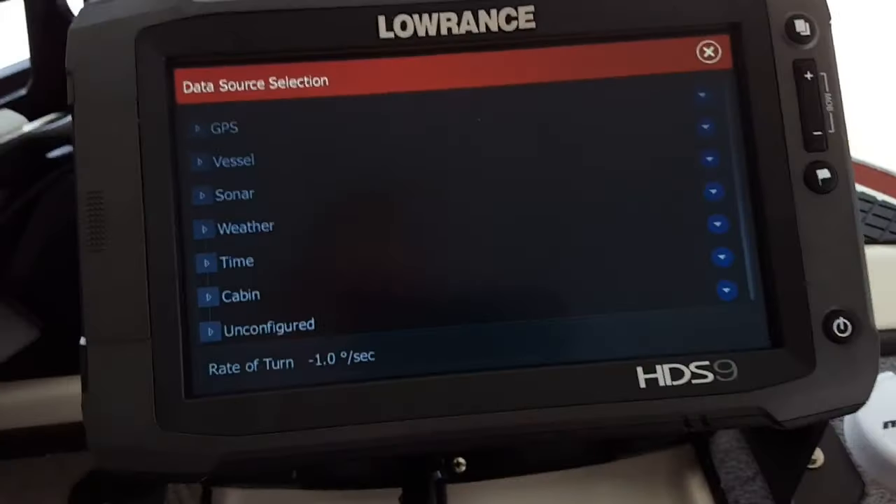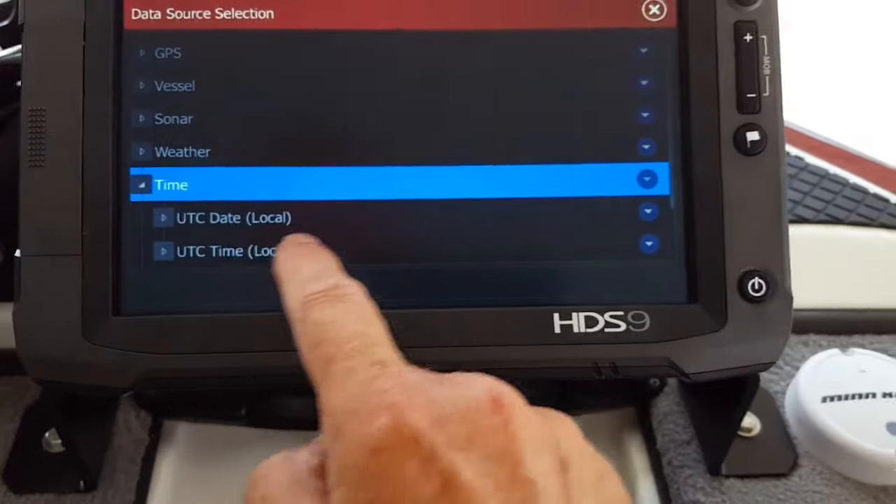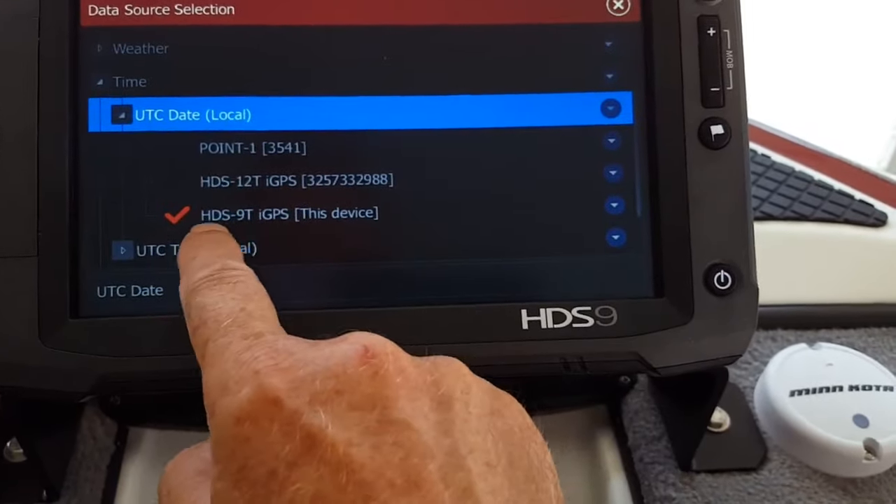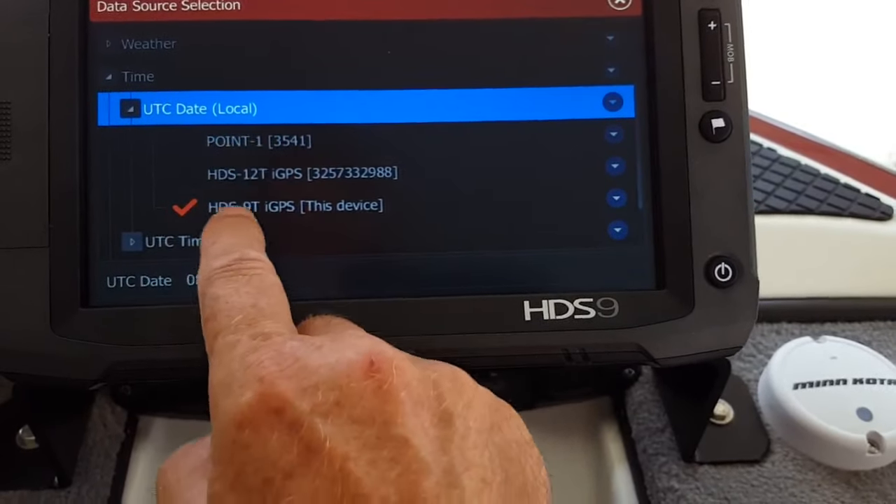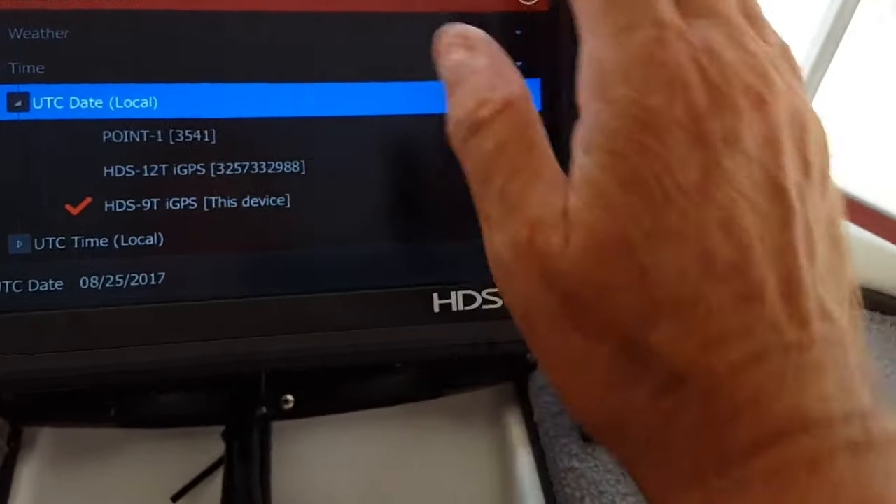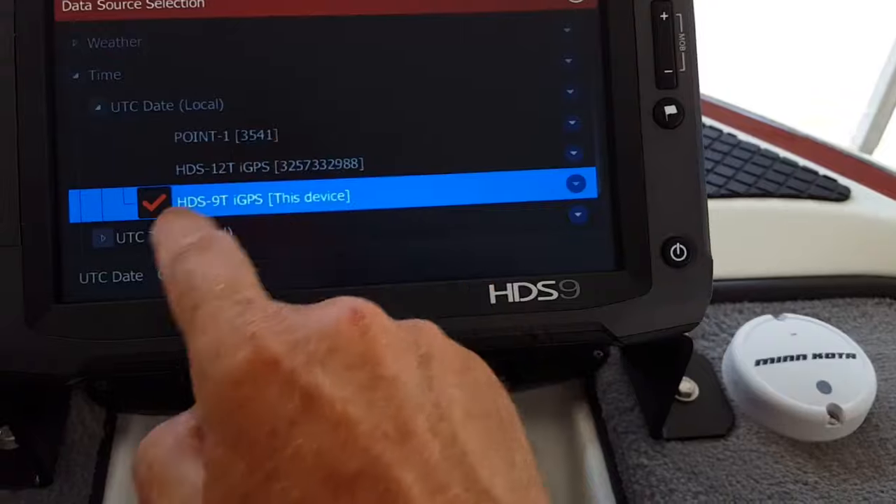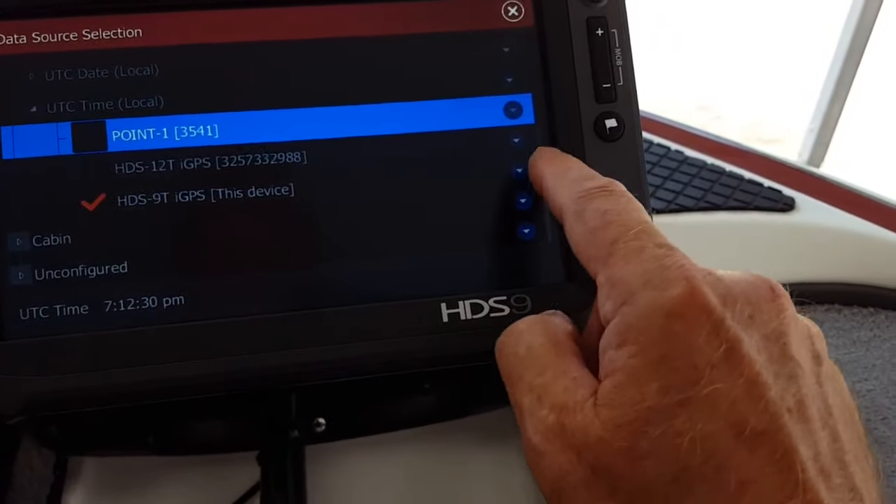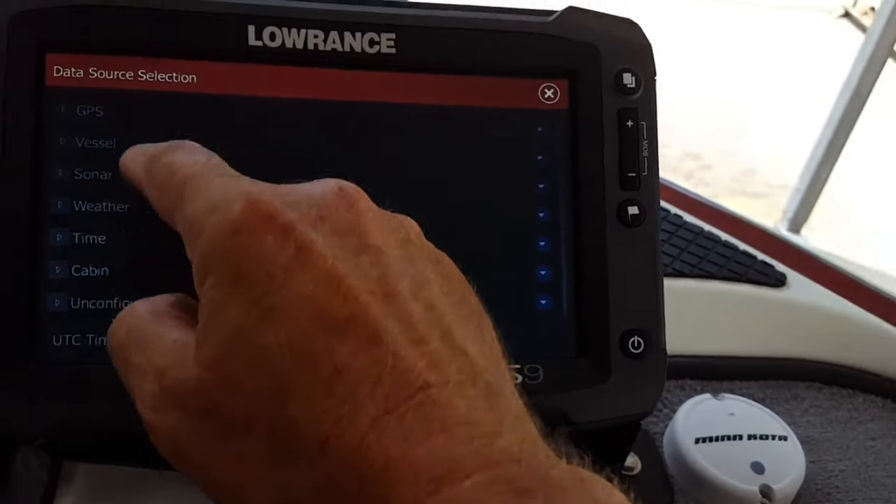Now, as far as all these settings go here, you can just pop down if you want to set your time. You see local, and you got your time. You want to make sure it's not on none of these. This is the one on the dash, which is a 12. There's a Point-1. You're just trying to make sure these are all still on 9, which is this unit, the Touch 9, and you just go over here and make sure everything is on local. Not a big deal. You do the same to this one. Make sure it's on local. But that's what I do. I do everything down through here.